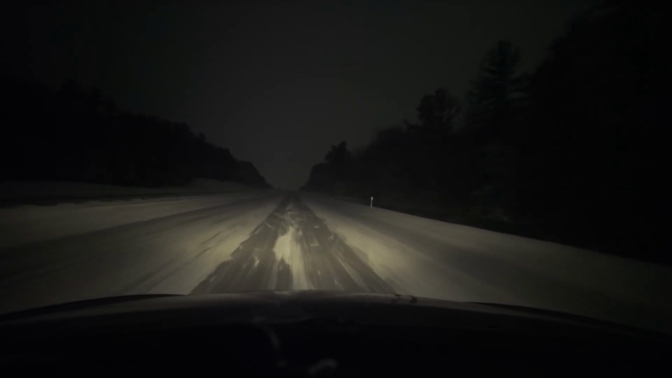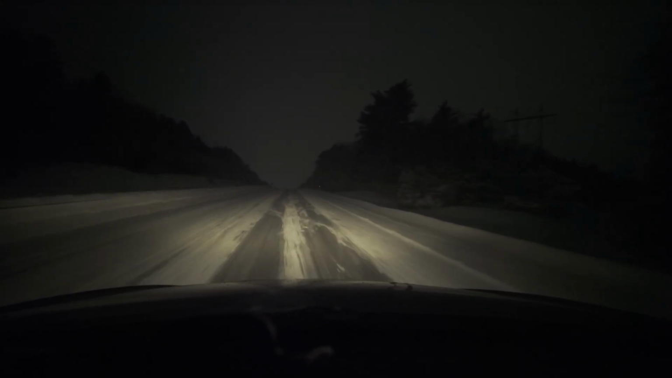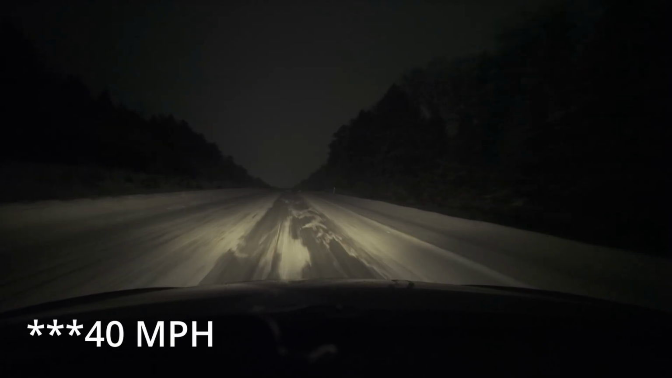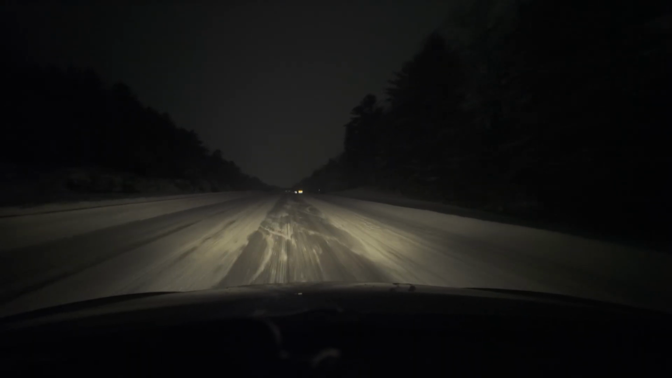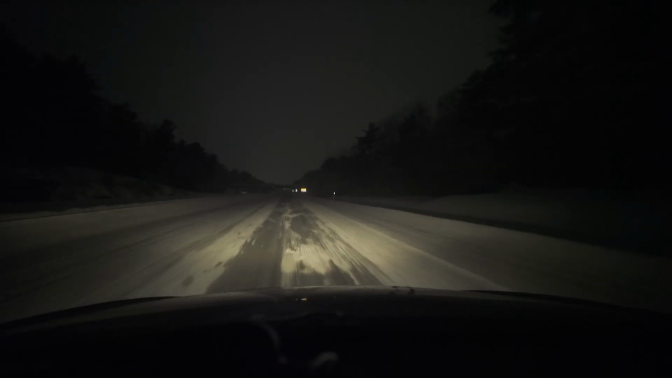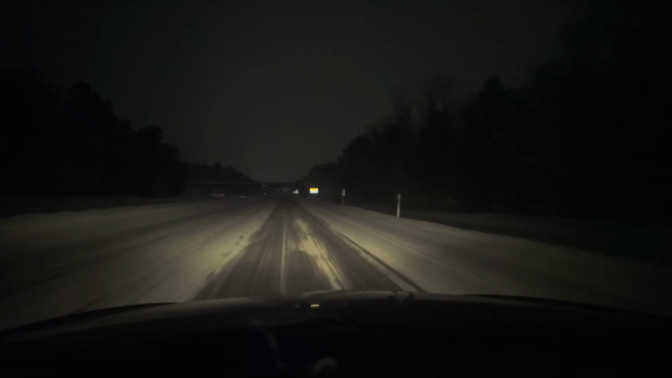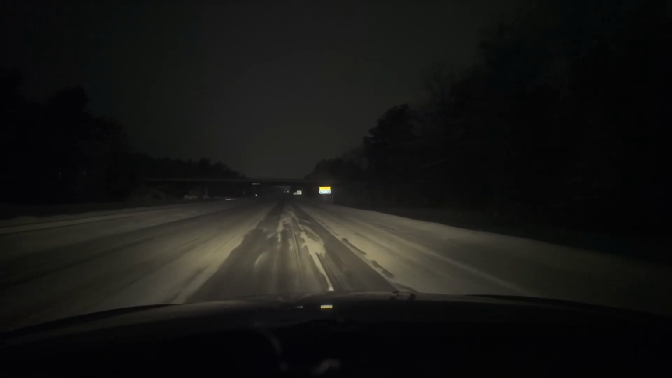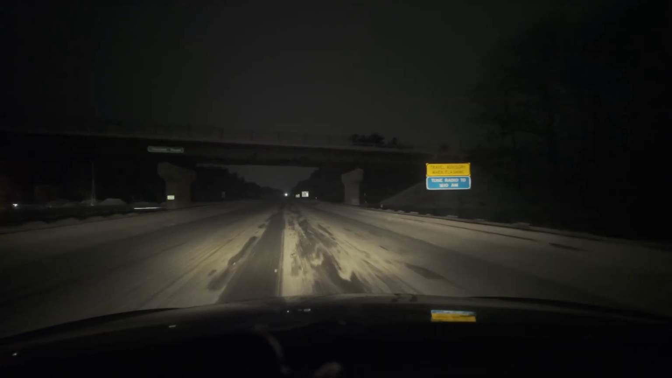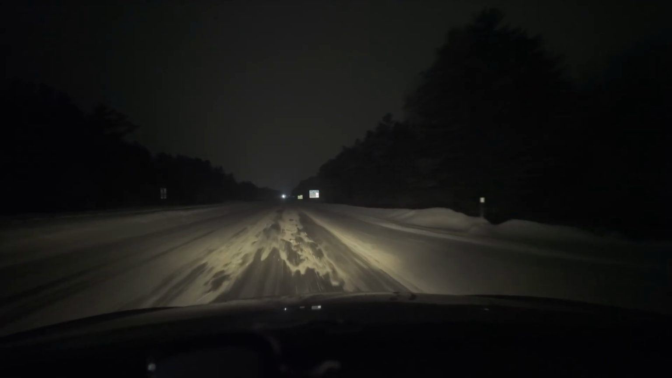I'm going 40, 45. This used to be a 70 miles per hour road, but they turned it into a 60, but I'm not even hitting 50. It's just not worth it for me to go that fast. So I'm gonna take my slow time and make it there safe. I mean, it's not my first time driving in this type of condition, but it's just not worth it for me to get into an accident or do dumb stuff and go off the road and stuff like that.